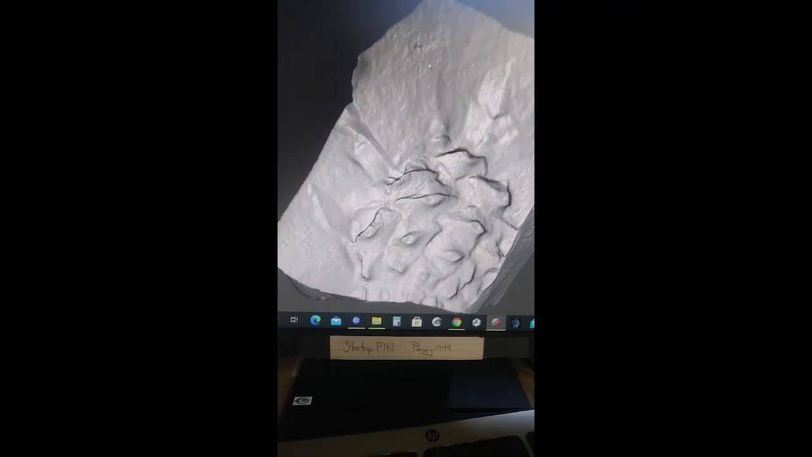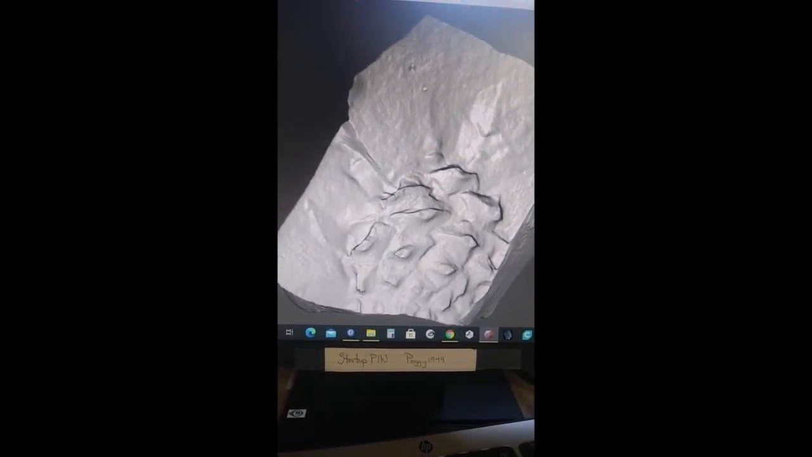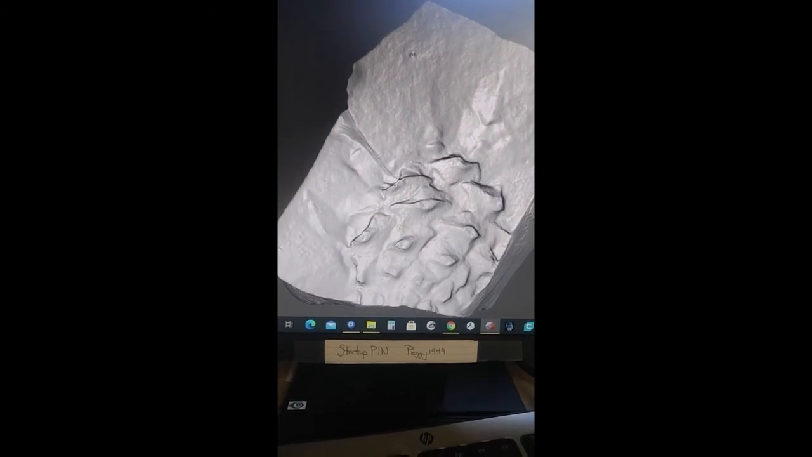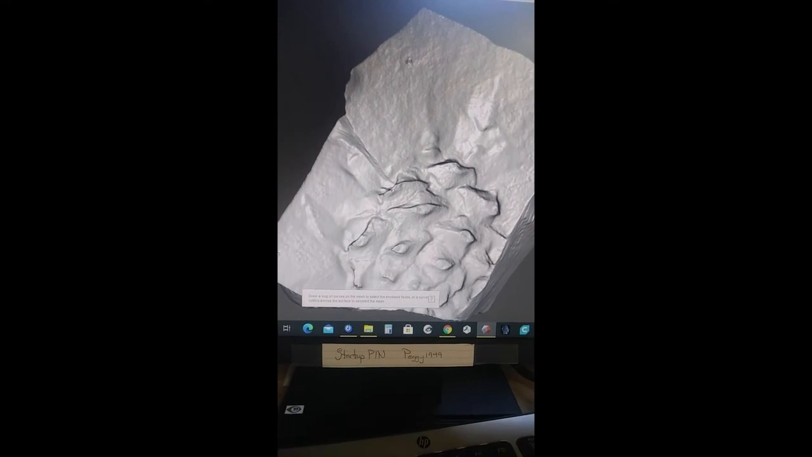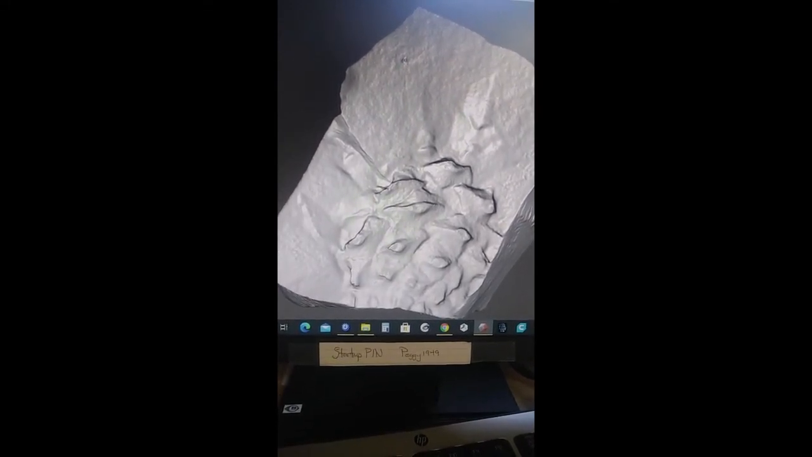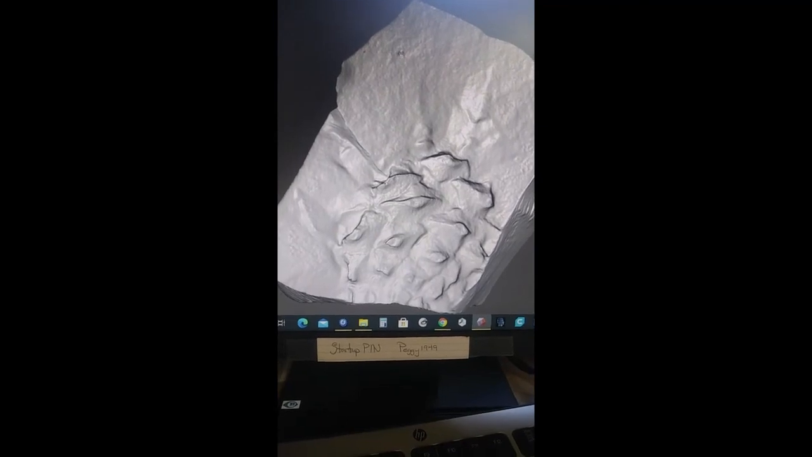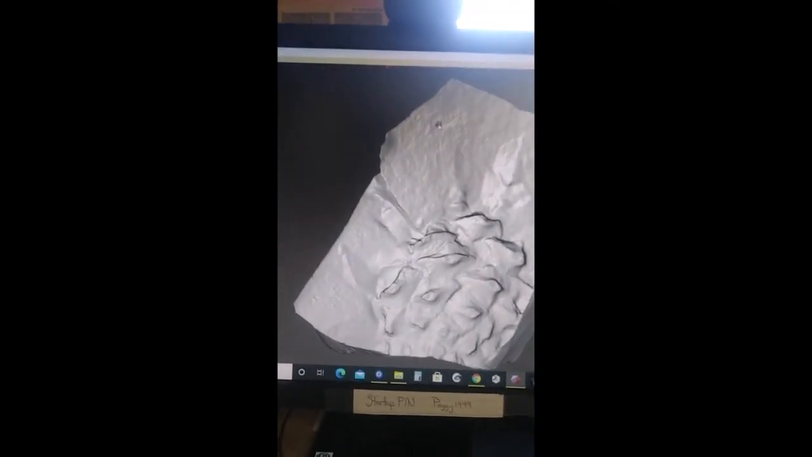I can fix it originally in NextEngine, or I can do it now by selecting it with a small brush. I can select it with that brush. I can delete it. Now it's left a hole.